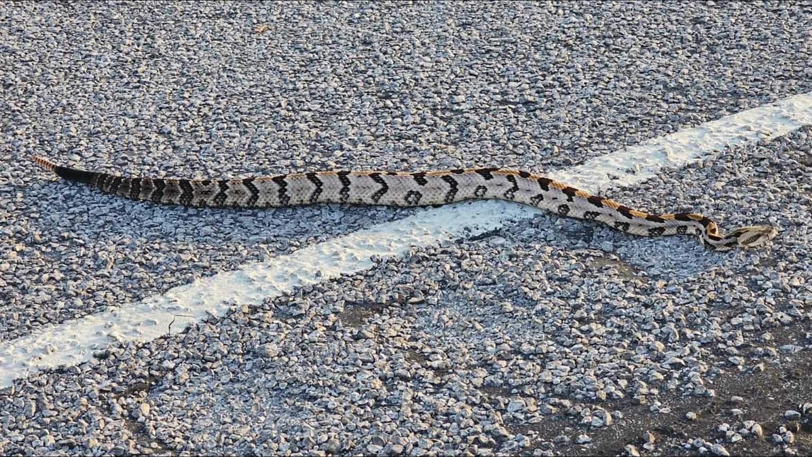You know, one of the things I really like about hunting is that it gets me out of my normal comfort zone, and I get to see a lot of things that I don't usually get to see, or a lot of very unique things. And this is a timber rattlesnake. They're protected in Texas. This is about 50 yards from the front gate of my property.